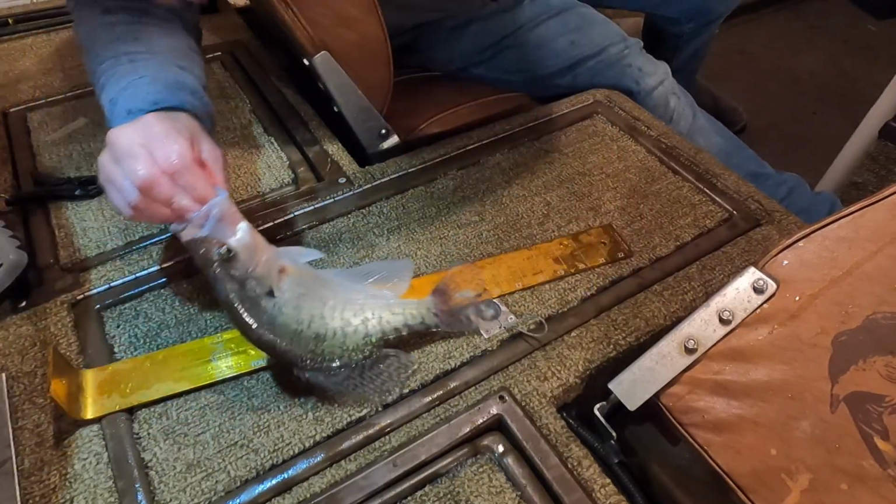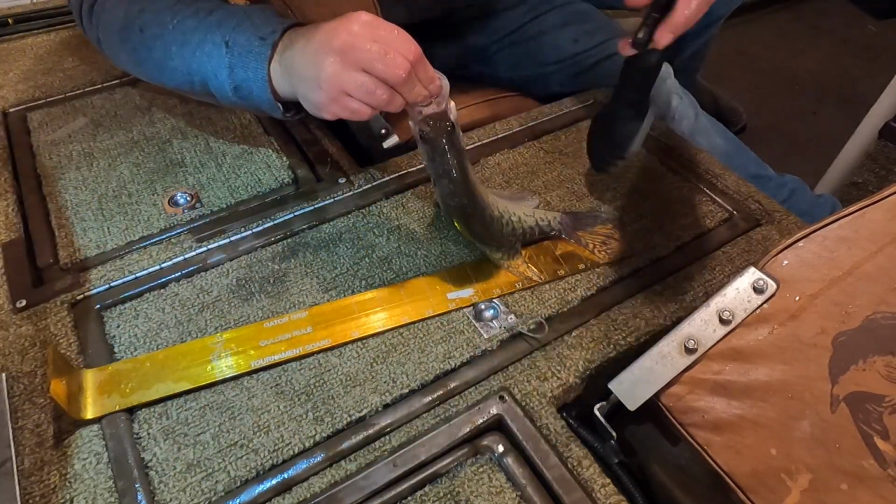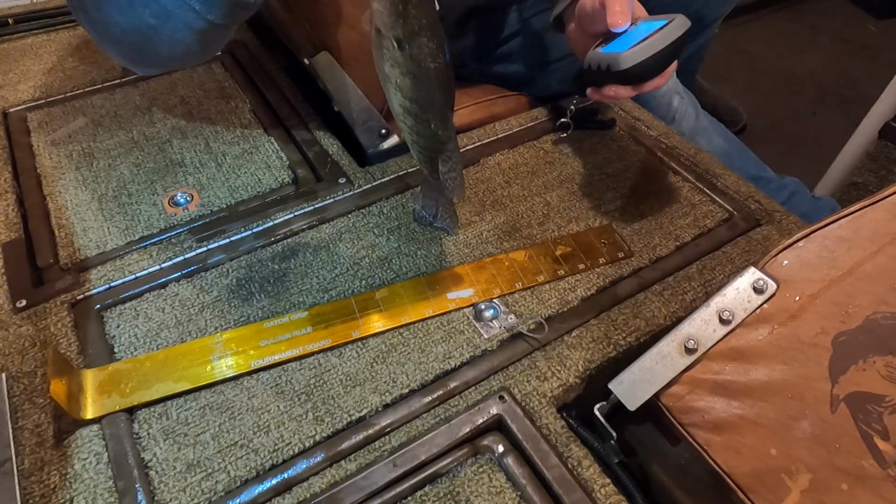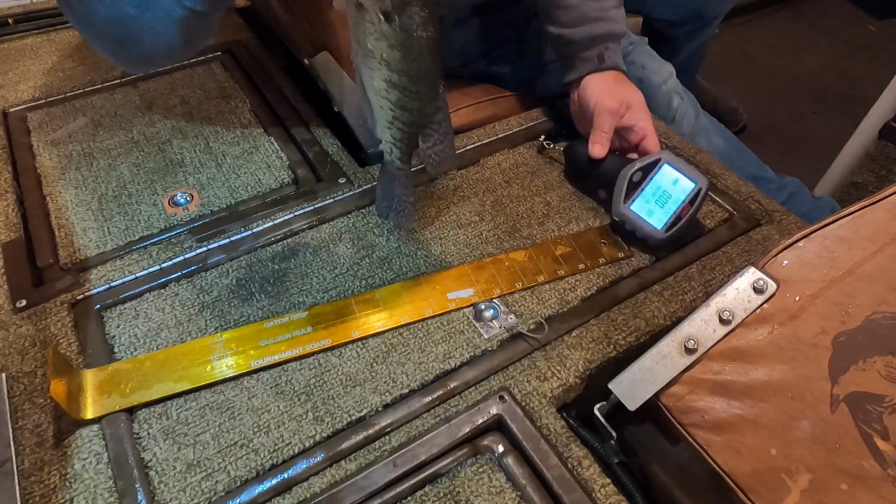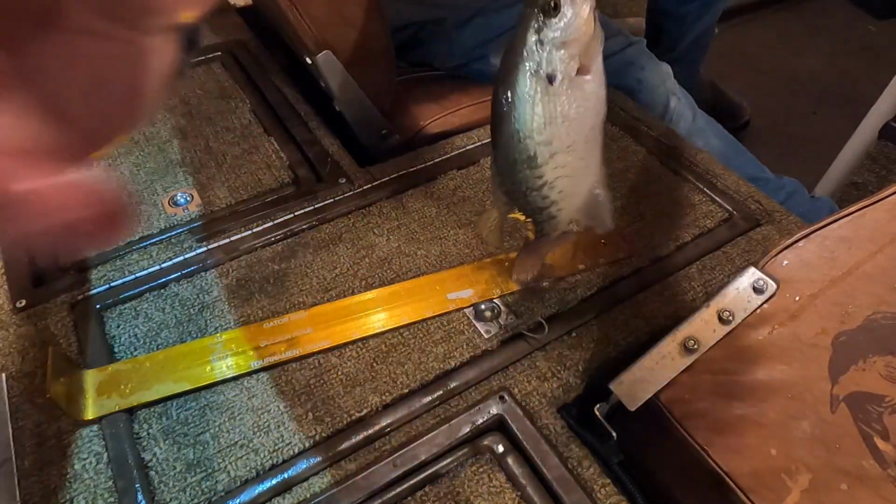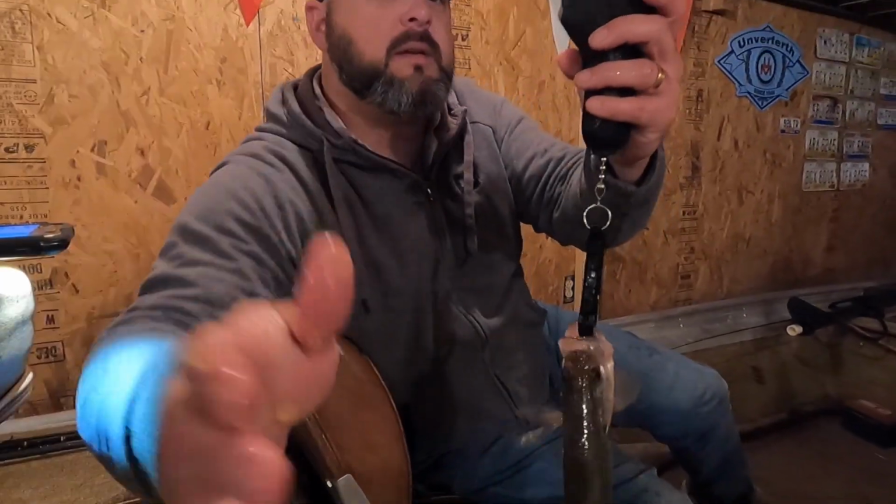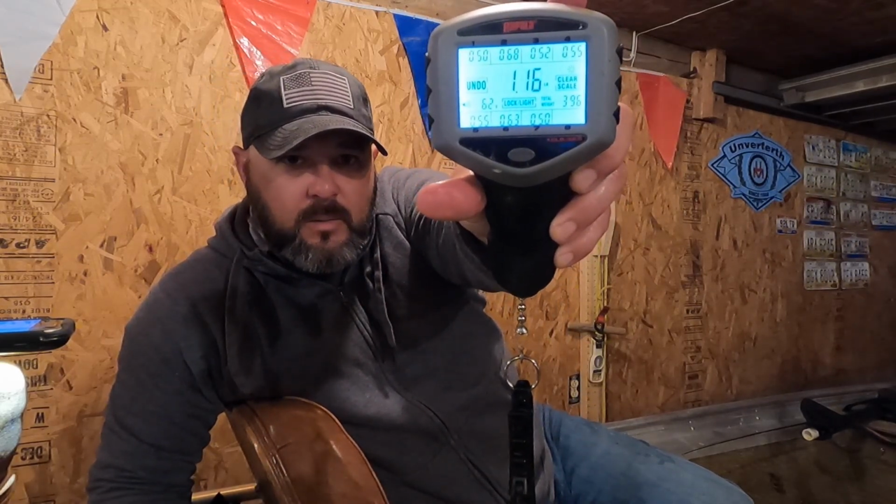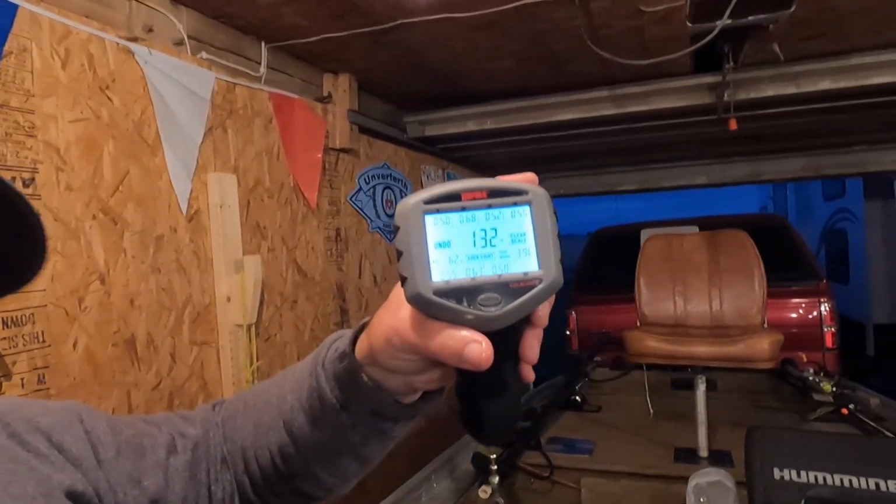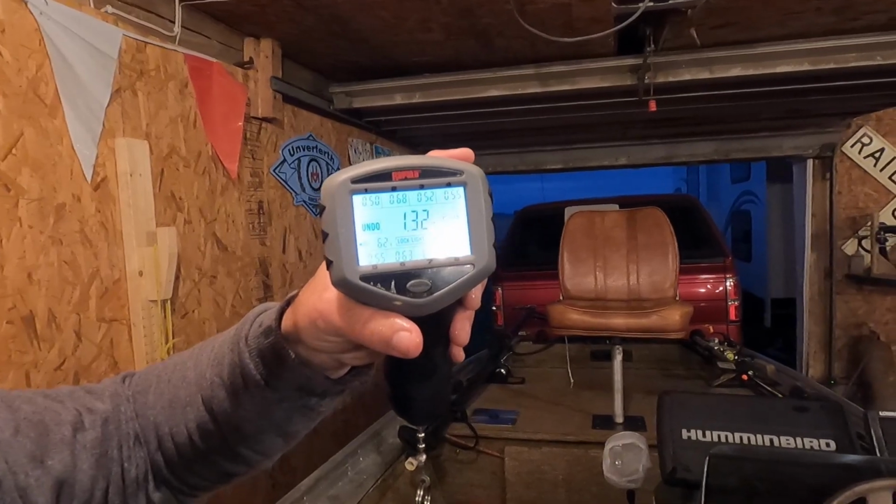So, good fish. Put him on the scale here real quick just to get a weight. Should have cleared this out. See what he was going. I like to weigh him just to get an idea where we're at with what we're catching up here. So that one is going 1 32, 1 34. Yeah, 1 32 we'll call him. That's a good fish.